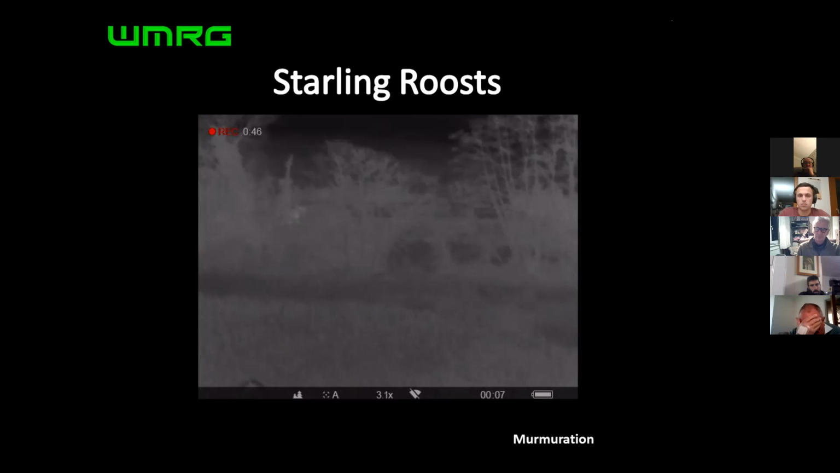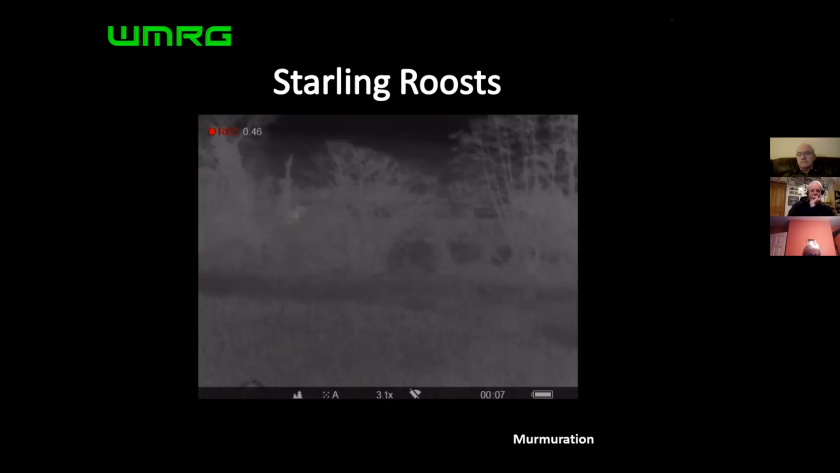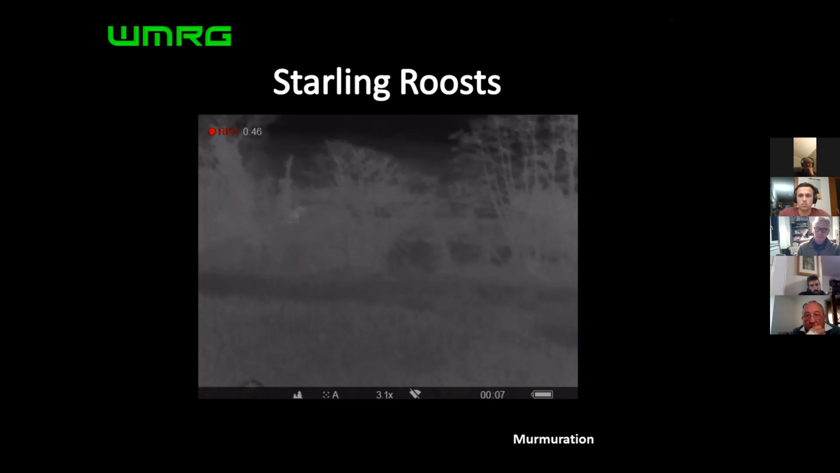So what that enabled us to do was set our nets in key points within the reed bed to be able to maximise our catch really, to ring. And if we wanted to avoid them, we could. So that was always a bonus.